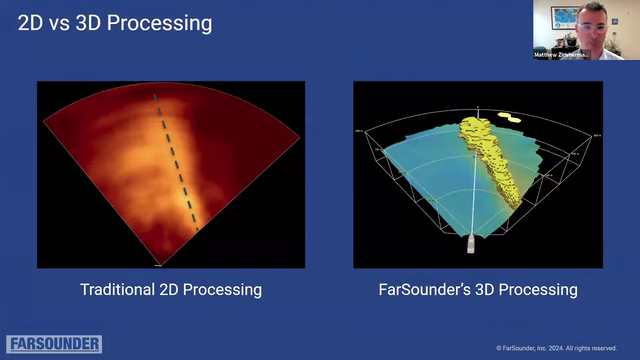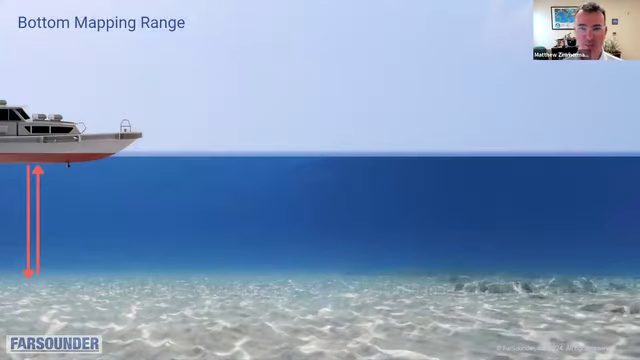So getting back to the 3D nature of our technology, I want to talk about some metrics. The most important metric is really range. Our products operate out to a maximum range at which we can detect things in general, but they can also map the seafloor in 3 dimensions. And that bottom mapping range is limited to a function of how deep the water is below the sonar. And this limit is a pretty easy thing to understand once you start to think about the physics involved.